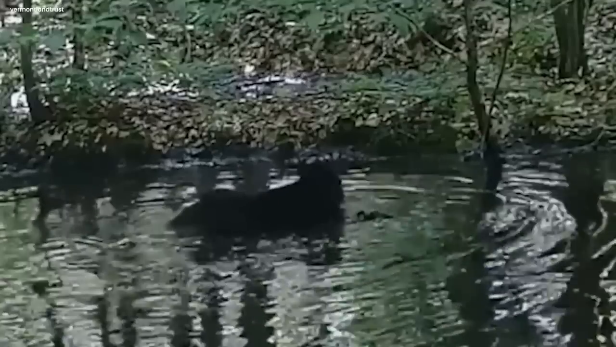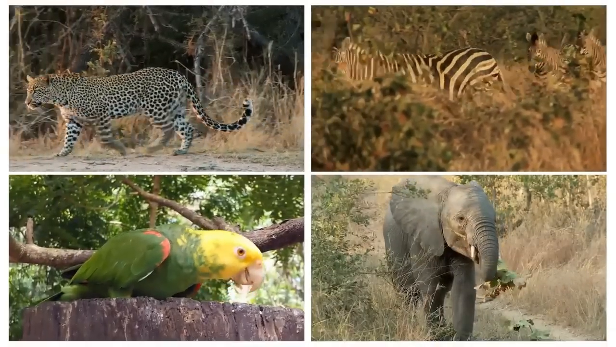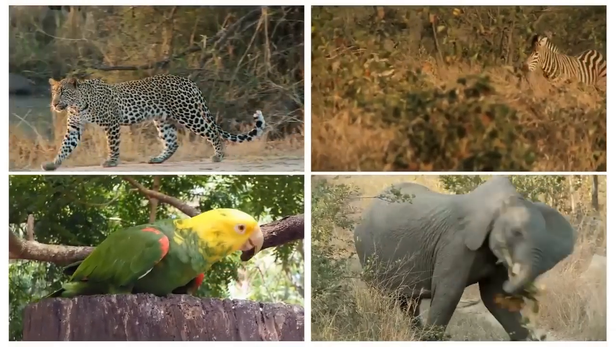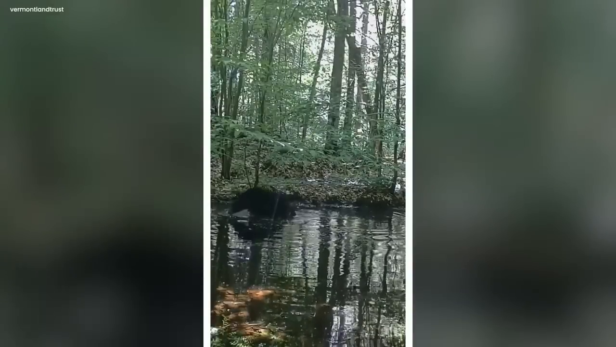The bear's uninhibited enjoyment was a sight to behold, a reminder that even in the wild, there exists a world of wonder and surprises. Nature's quirkiness had been laid bare, forever etched in the memory of those who stumbled upon this marvel.